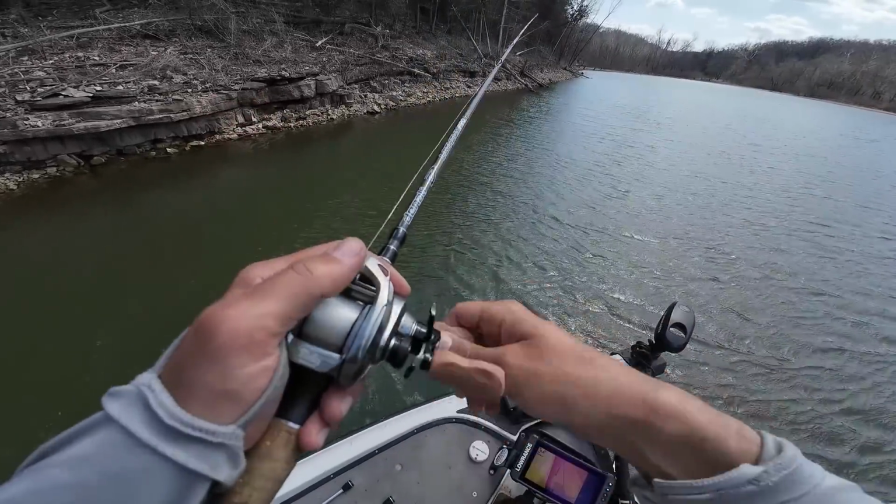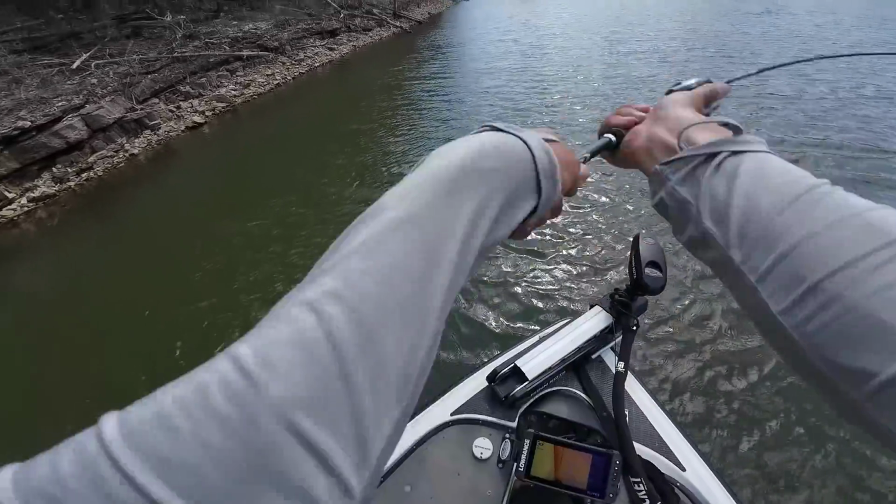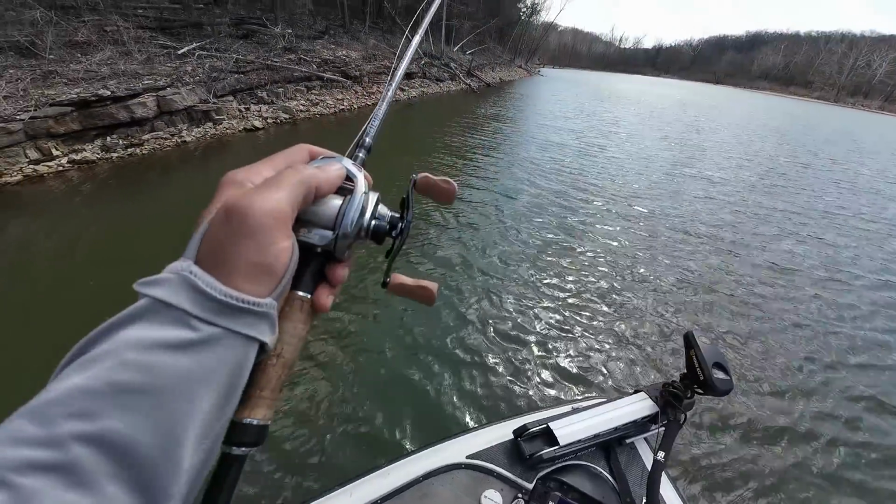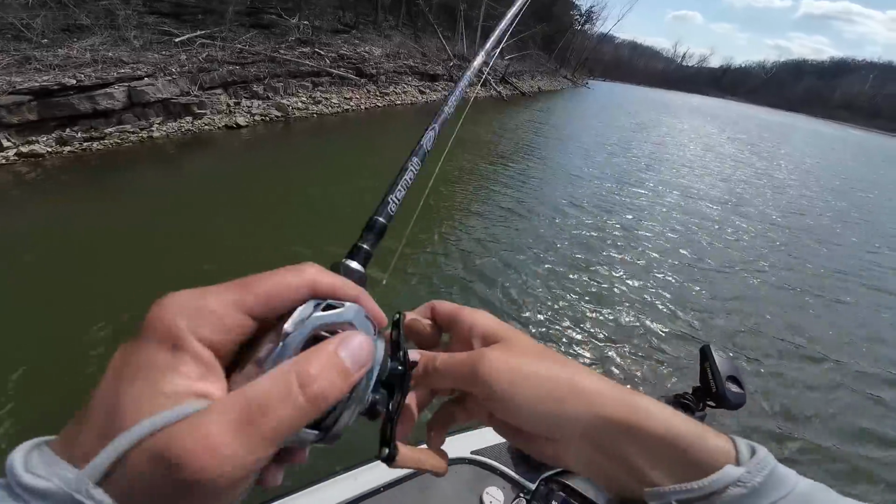I also like this Ozark rig for the fact that it kind of glides around a little bit more and gives these fish something different from a standard Texas rig that just falls straight to the bottom. So it'll kind of hang in front of their face just a little bit longer.